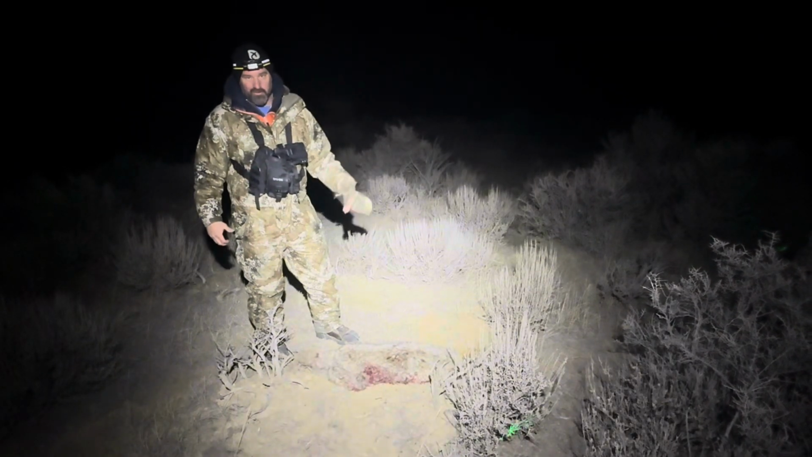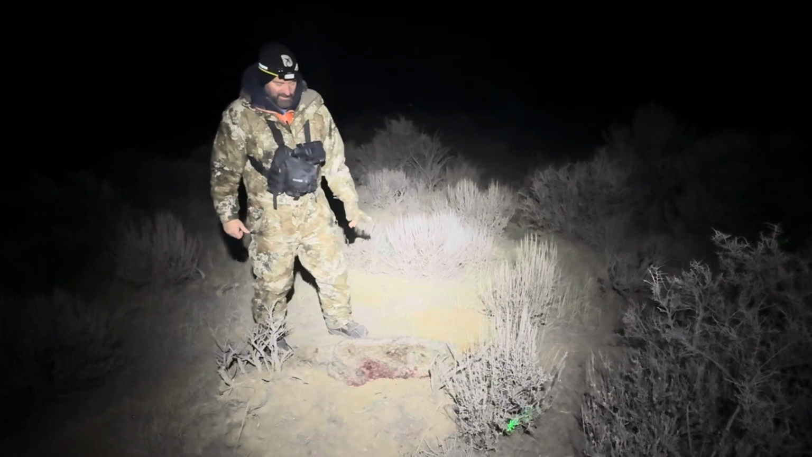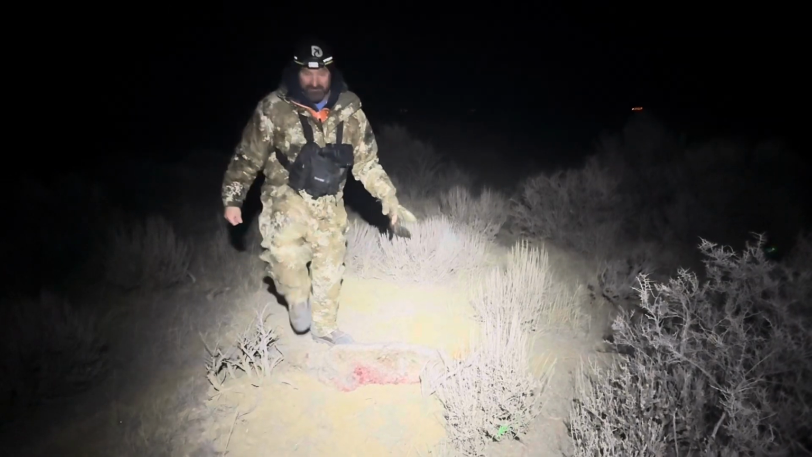Kind of hit it a little further back, more in the gut, and then had to put another shot in, and I hit it in the head. So there's no good angle on this one to really show. So got another one though. Yep, it's been a good night so far.